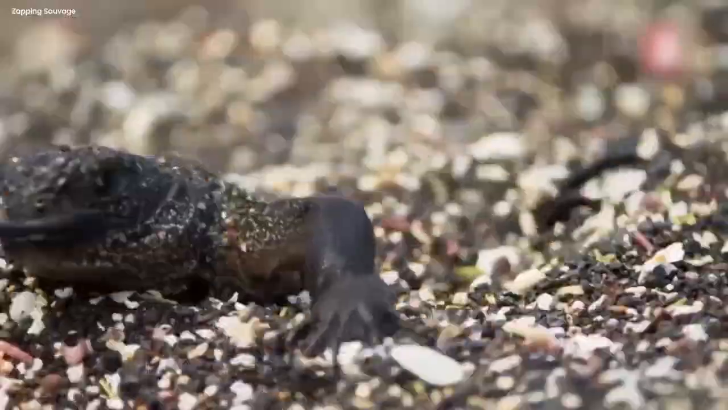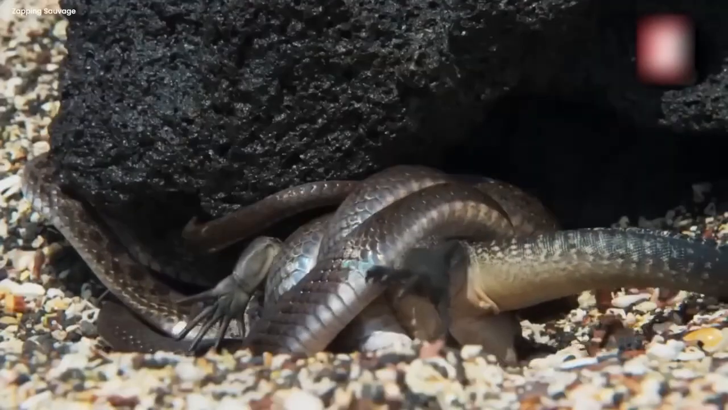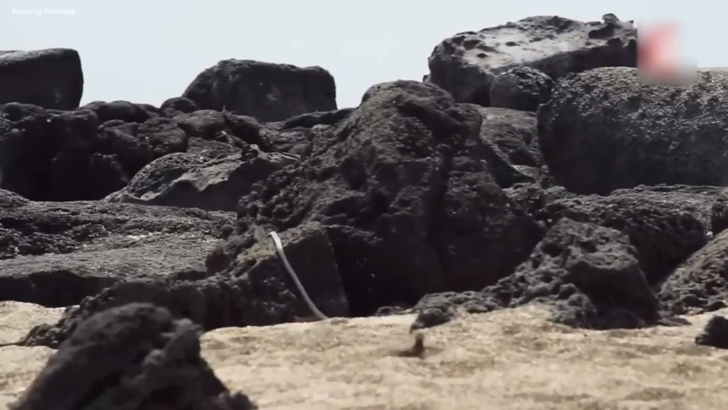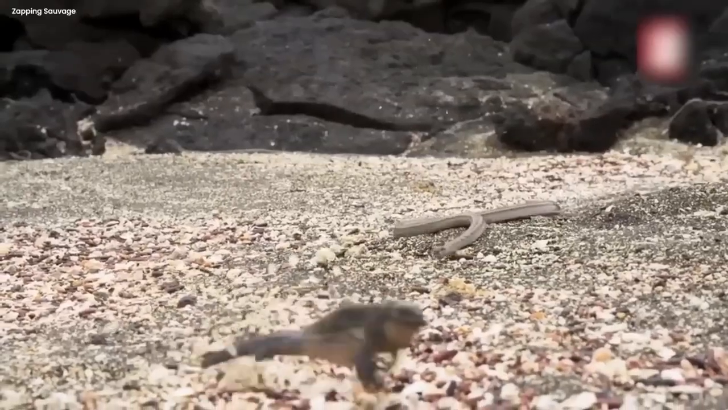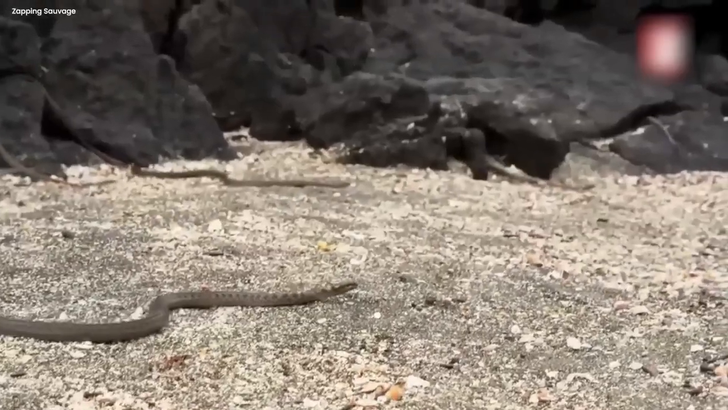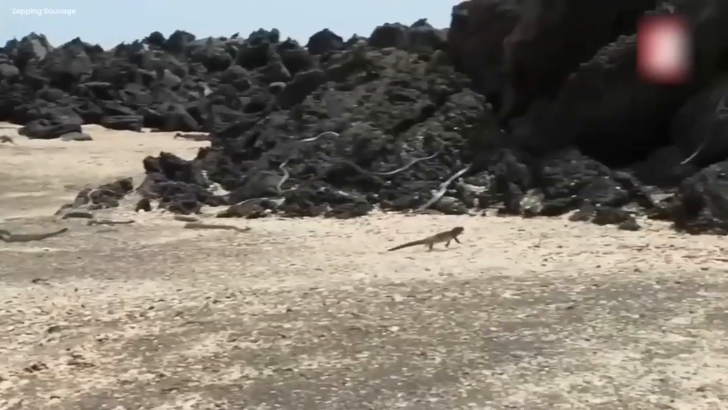Another iguana, innocent and unaware, walked into their trap. It tried to escape but couldn't avoid the snake's deadly bite. Then, a surprising twist. Another brave iguana appeared. At first, it stopped, maybe pretending to give up. But as the snakes got closer, courage surged. The little iguana outran the snakes, escaping danger and finding its mother.